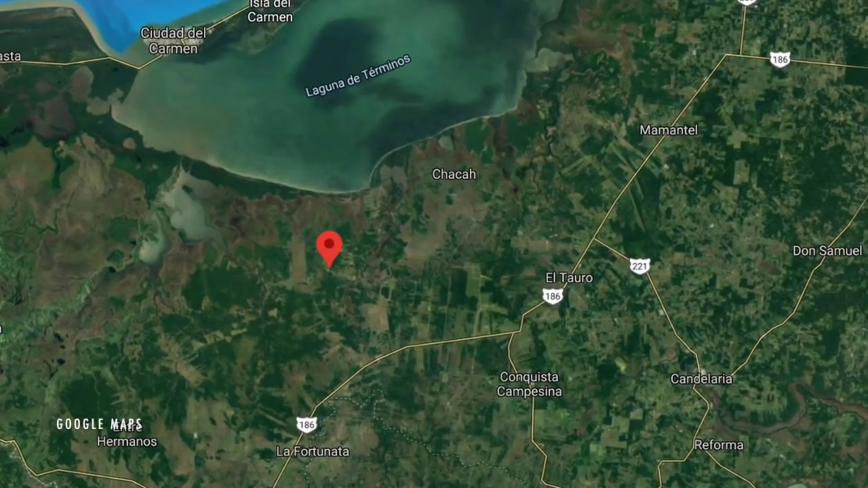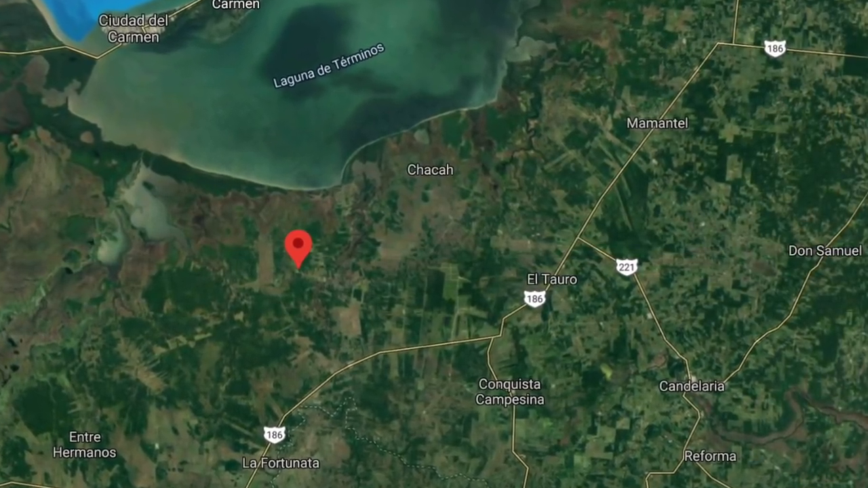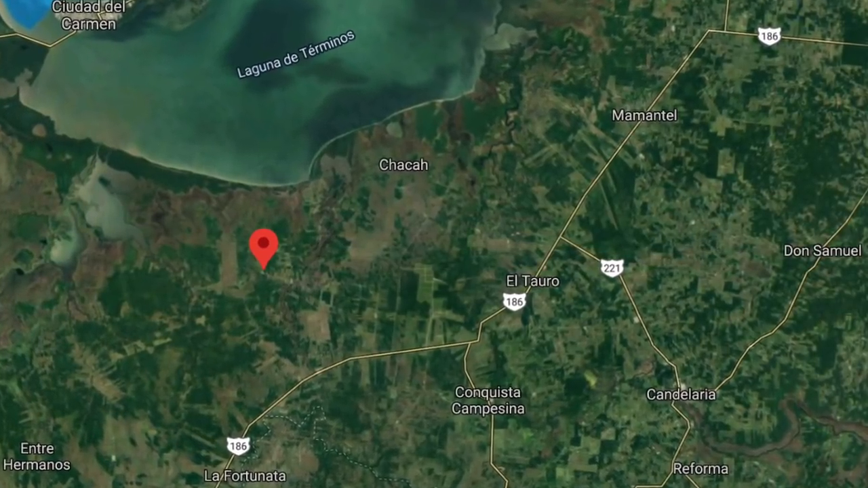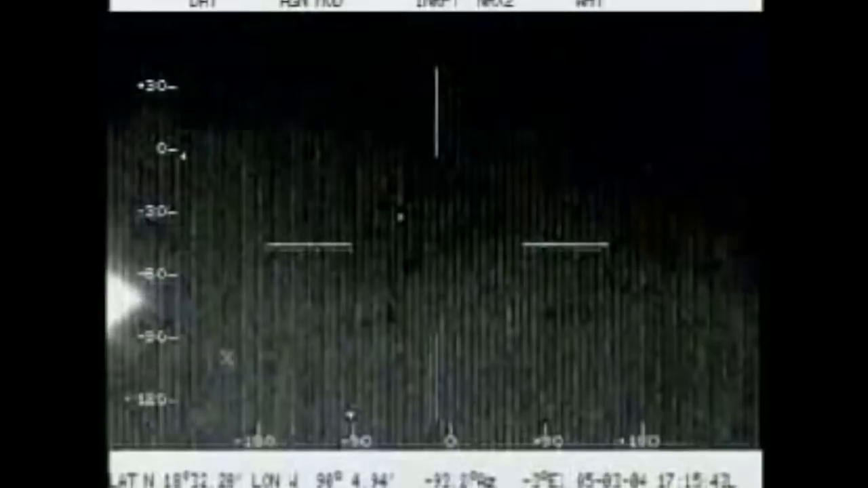Ufologist Brad Sparks explained it best in 2004. The radar targets could have been vehicles on Yucatan Highway 186, which was directly in front of the aircraft at the time of the readings. This is most evident, he says, when the operator reported a target at 1 o'clock traveling 60 miles per hour. This was the exact location of the highway and his normal vehicle cruising speed.